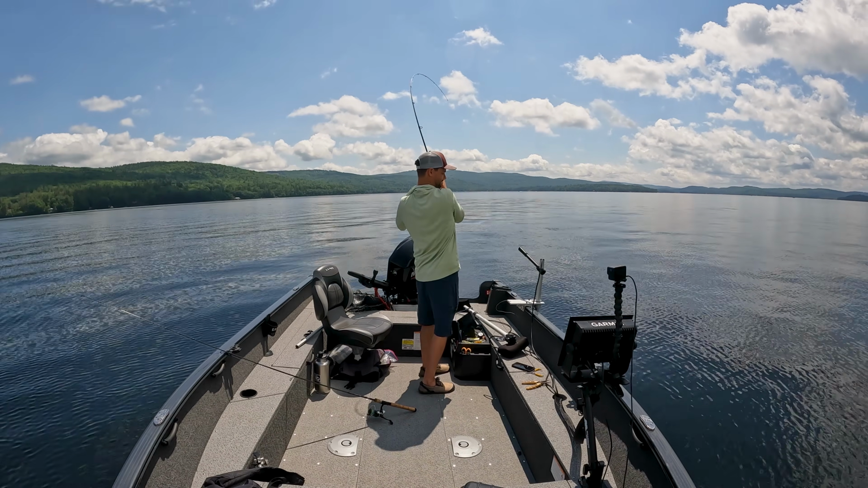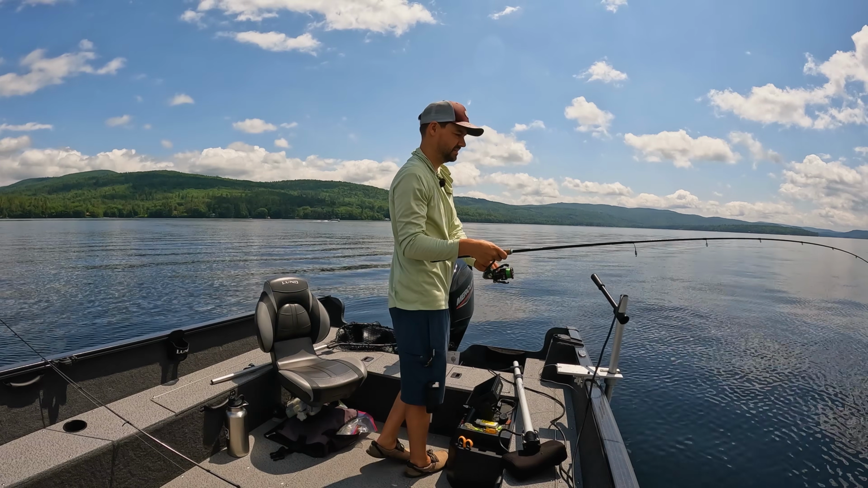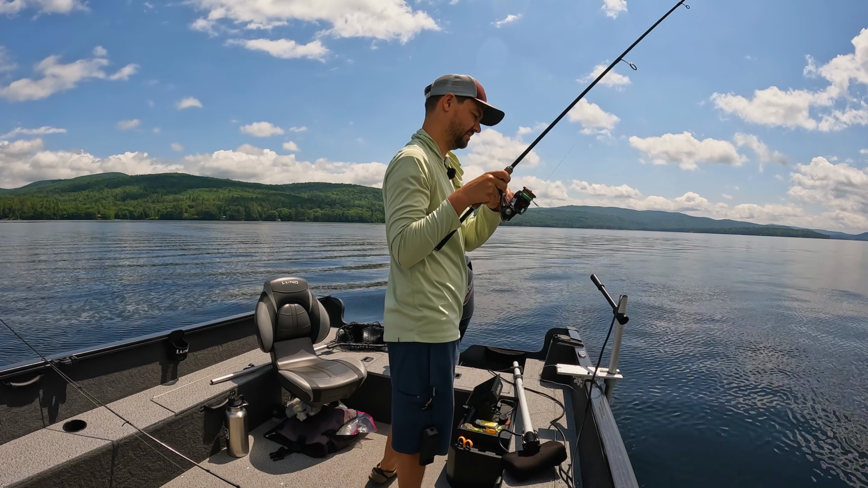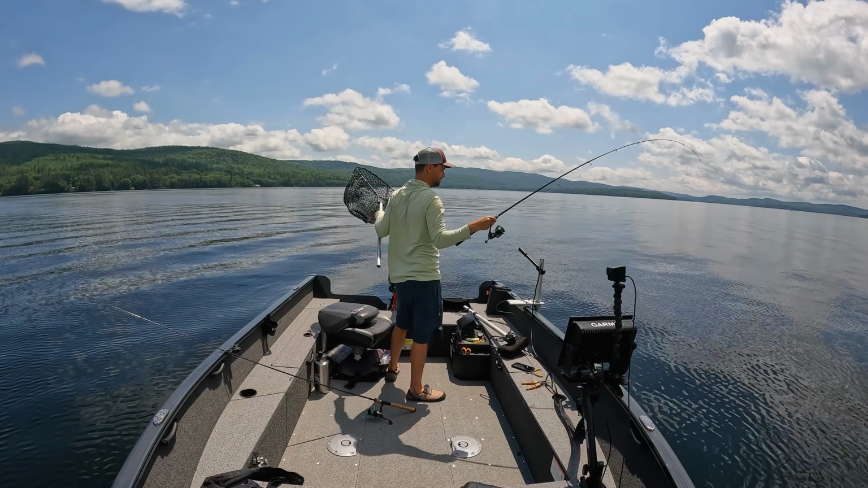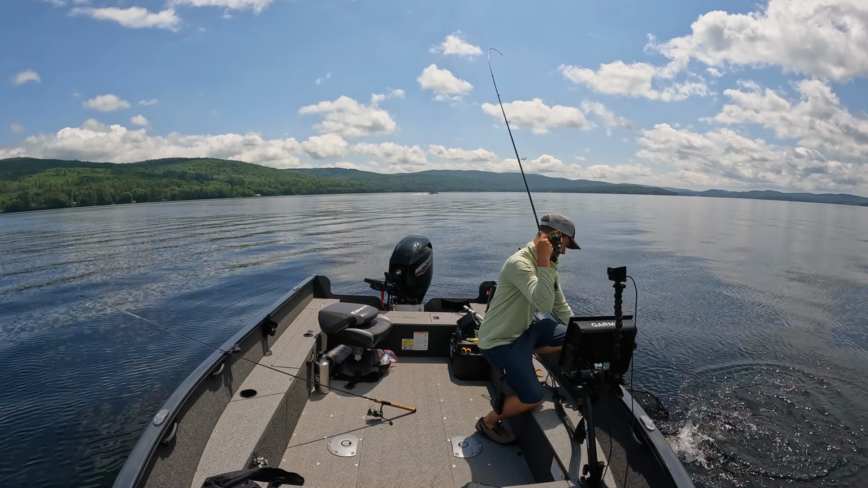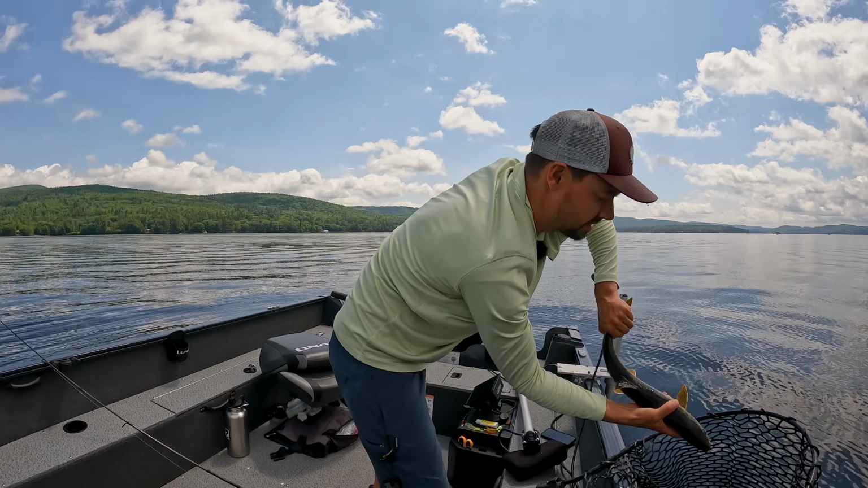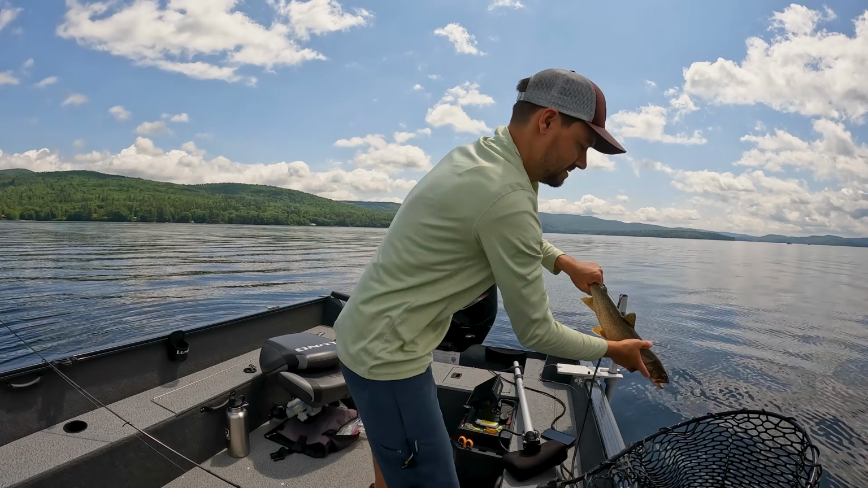Got it. Slammed it immediately. He's putting up a good fight here. Decent head shakes. I know he's not big, he just probably lassoed himself like they always do. And there's the last one on the drop shot. And lakers like to bleed a lot because they're under pressure when they come up.